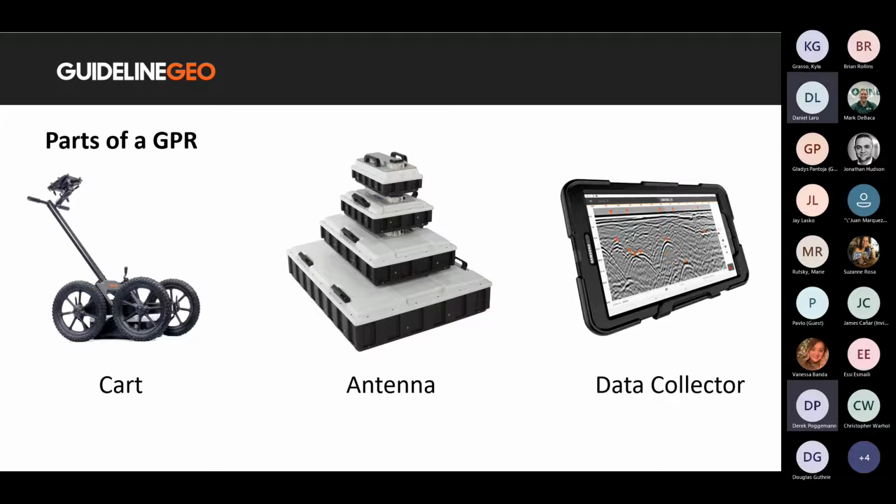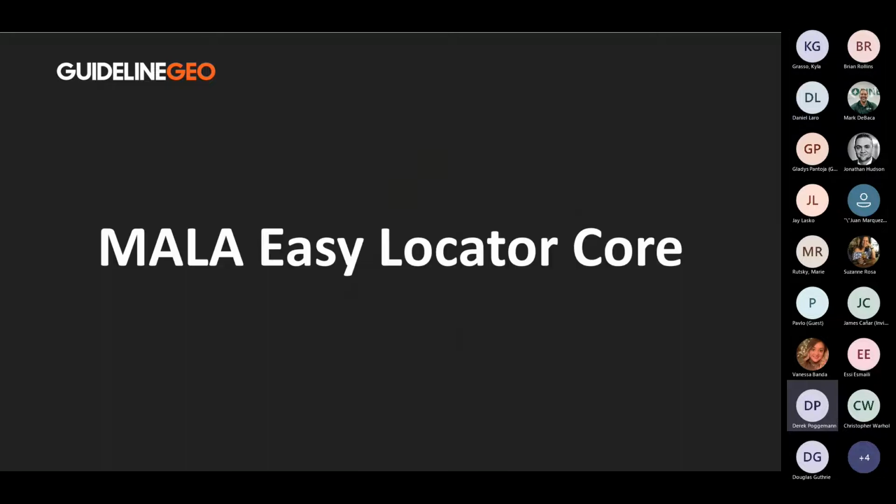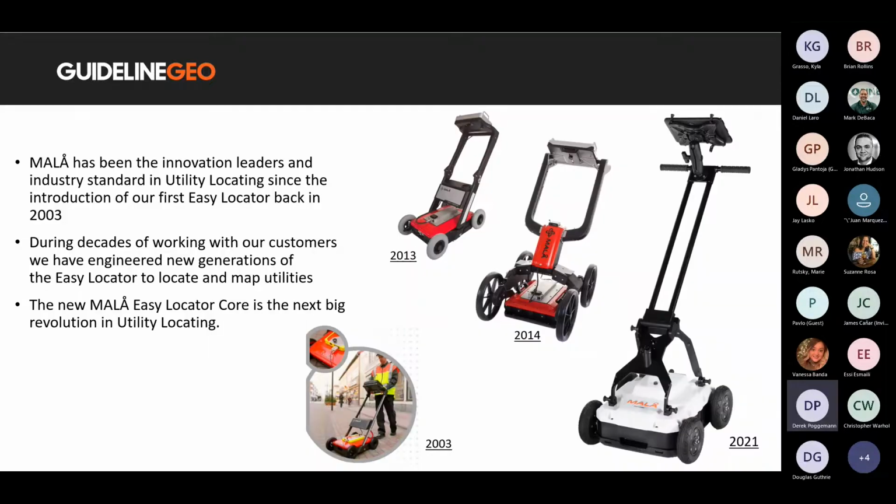Now, this leads us to the Easy Locator Core, our latest innovation for the GPR market. For nearly 20 years, the Easy Locator series has been used by professionals worldwide to help find and locate utilities and the like in the subsurface. The Easy Locator has seen many changes since 2003, incorporating the latest technology with each revision. The latest of the series being the Easy Locator Core.